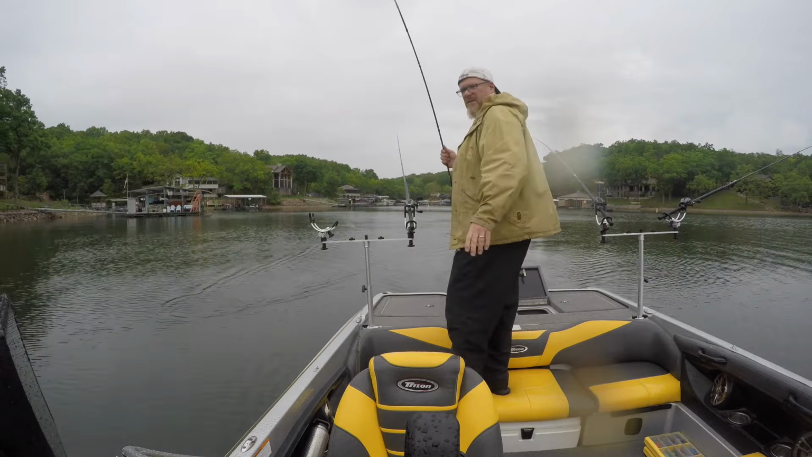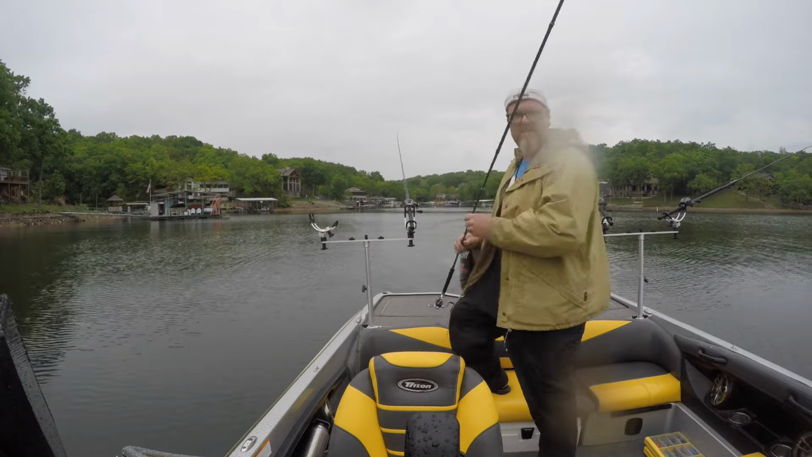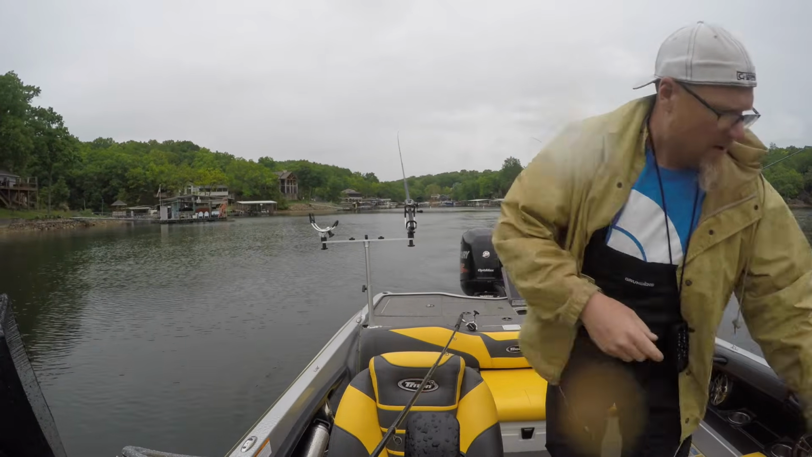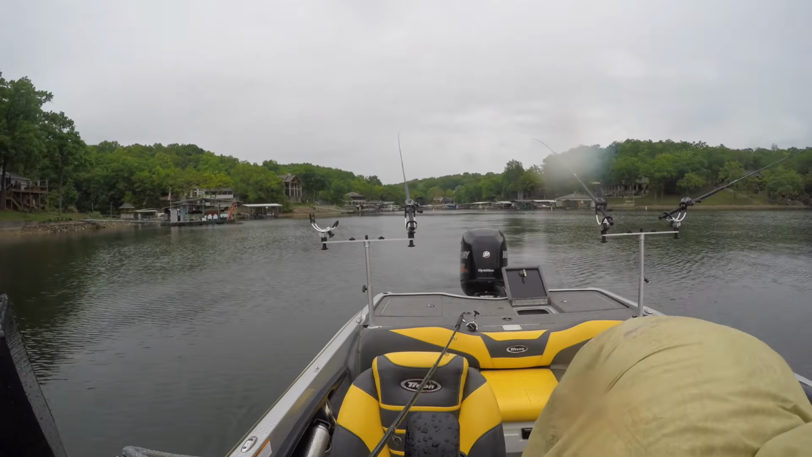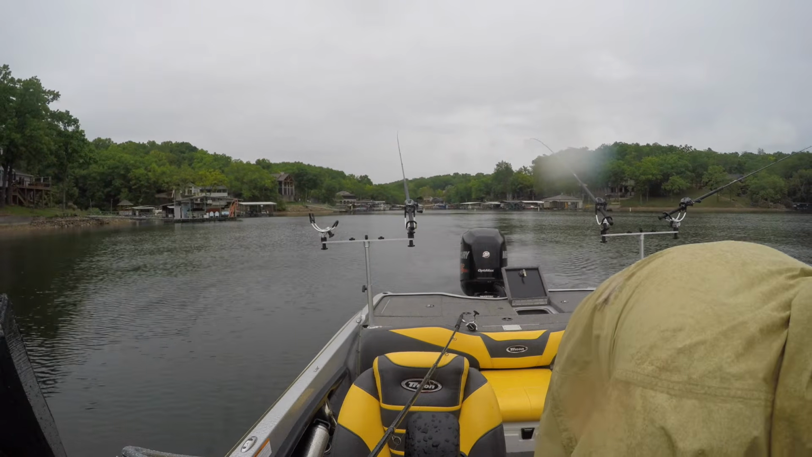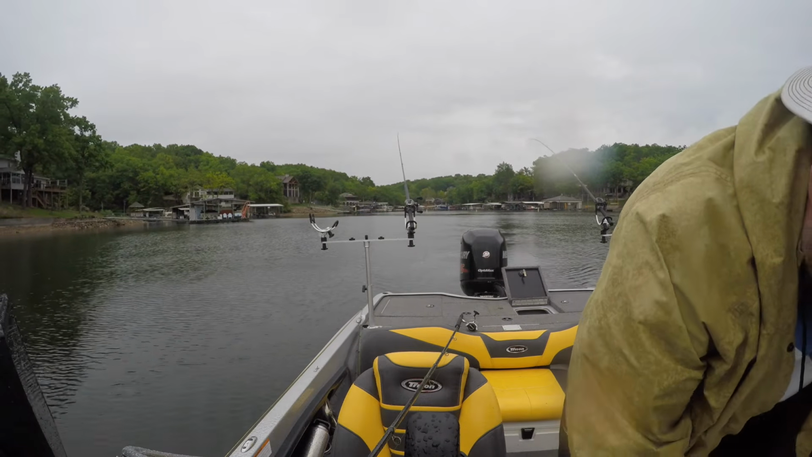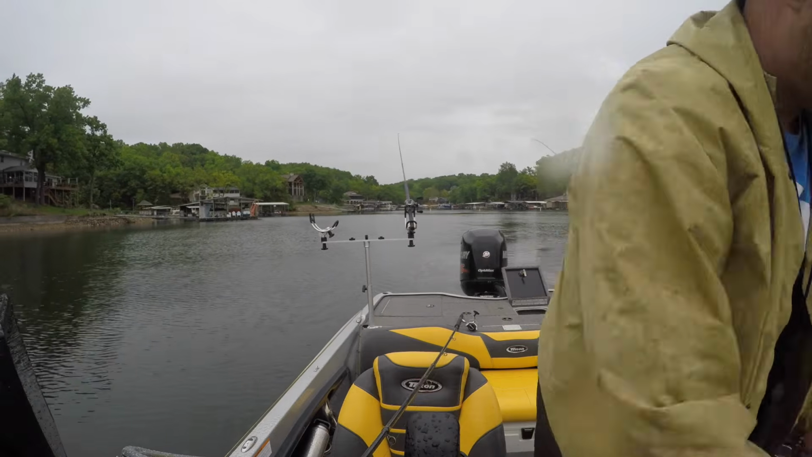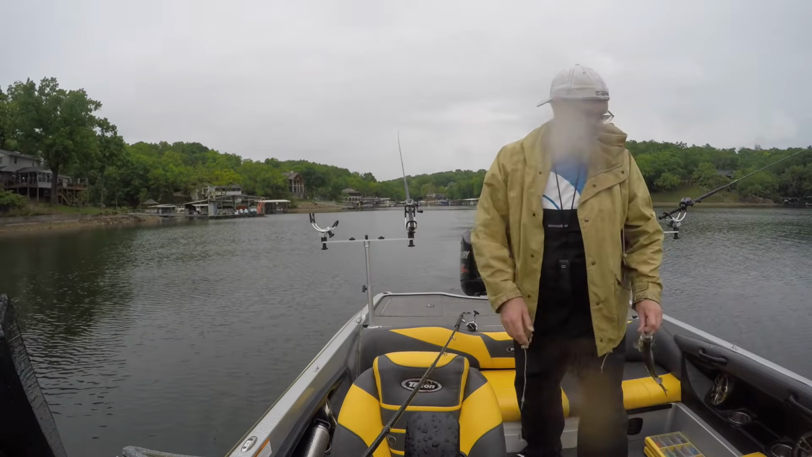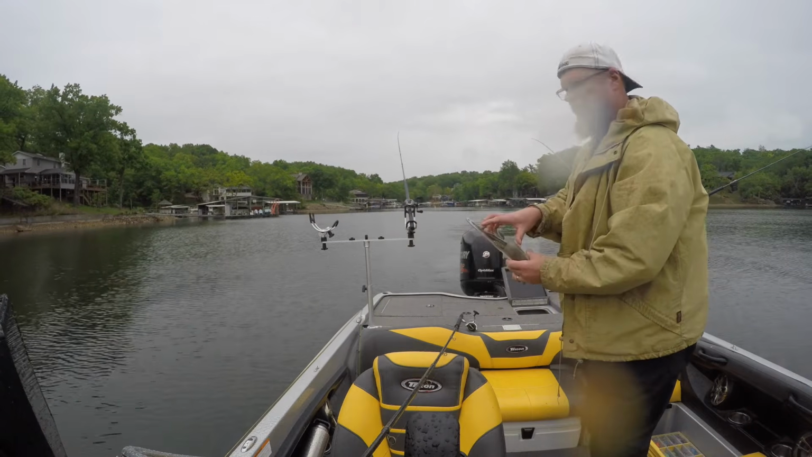That's a decent fish. Decent one. Probably a 10.5. Oh, 11. My eyeballs are off.